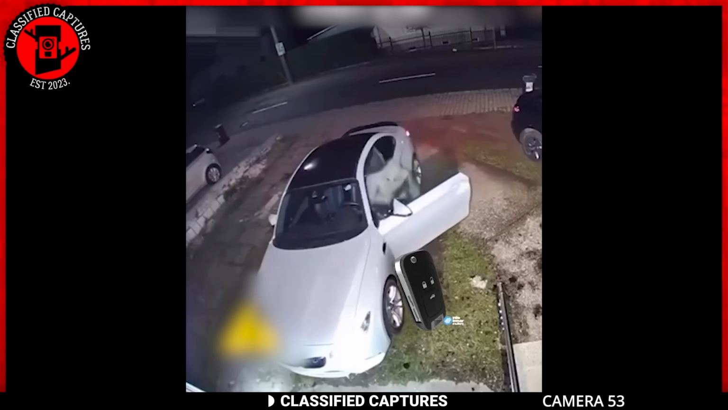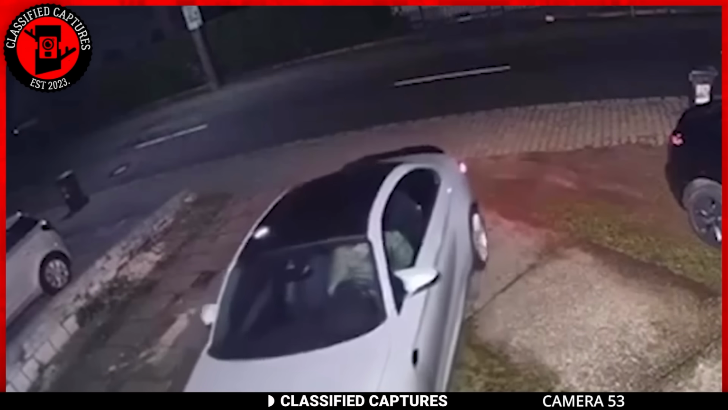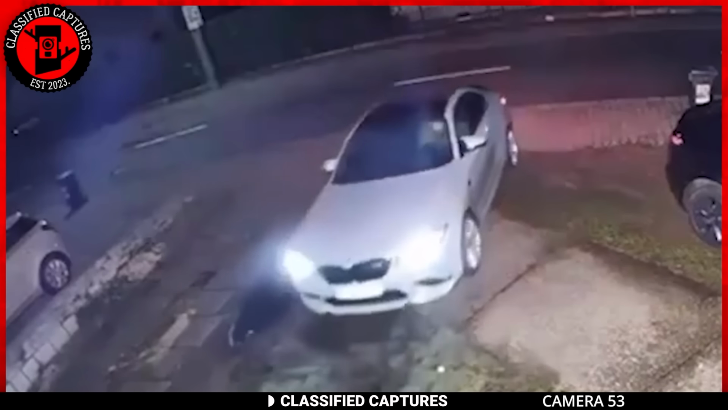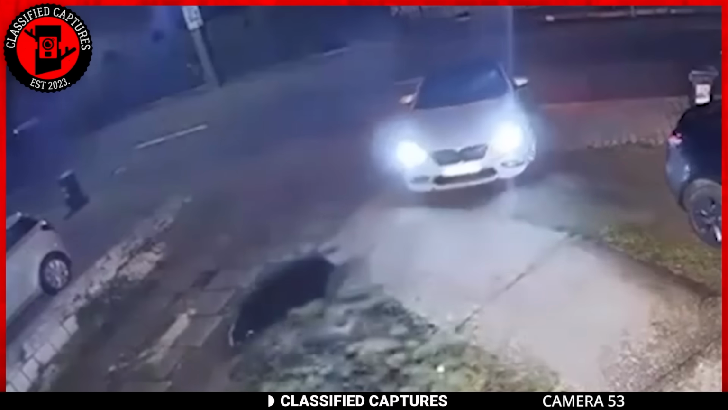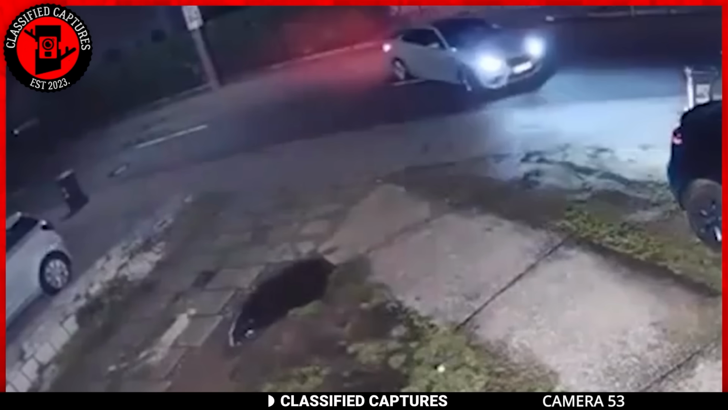Now, to outsmart these high-tech bandits, the tip is to keep your car keys in a metal container or a special pouch away from your car. Those who leave their keys by the door are basically giving these thieves a VIP pass to a free ride. At least, that's what Julius told me. Can anyone confirm this?